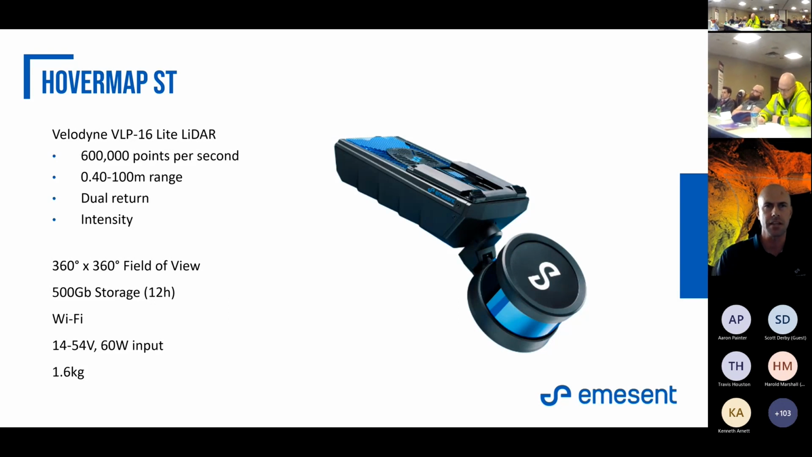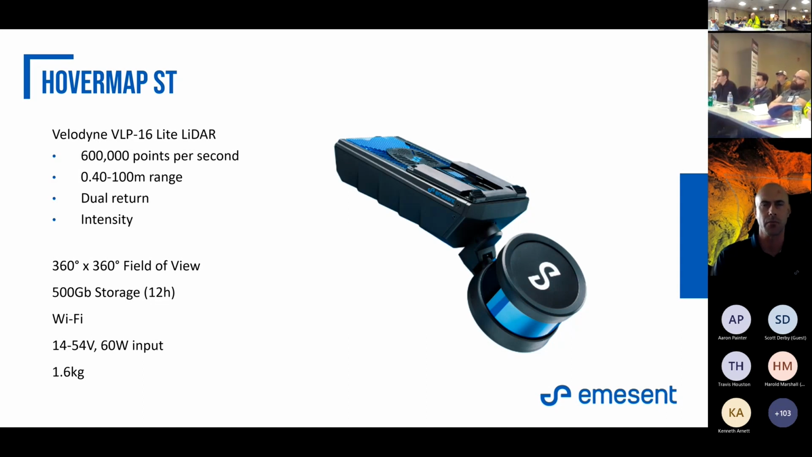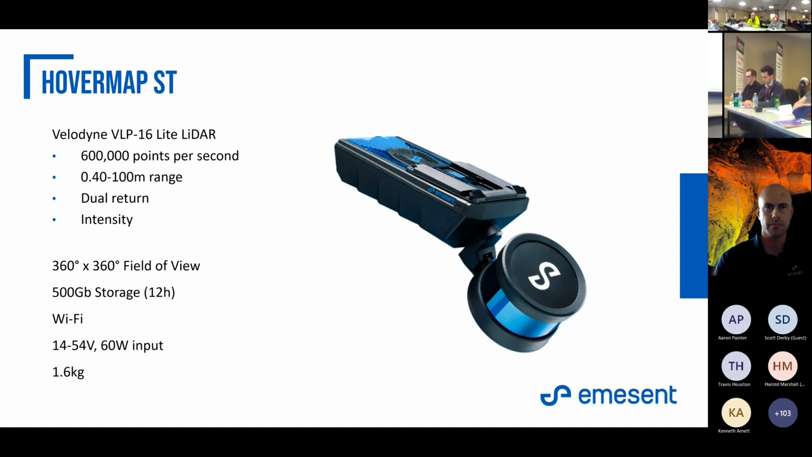So our Hovermap ST, this has been around for almost 2 years now. This utilizes a Velodyne sensor, and you're going to get 600,000 points per second return. The effective range is about 40 to 100 meters. We think that 40 to 50 meters is the sweet spot to get the best return and the highest density of your point cloud. You do get that return from 100 meters. It just might be a little bit more fuzzy, and it's just a little bit more sparse when you're getting that return. This is actually rotating 360 degrees.